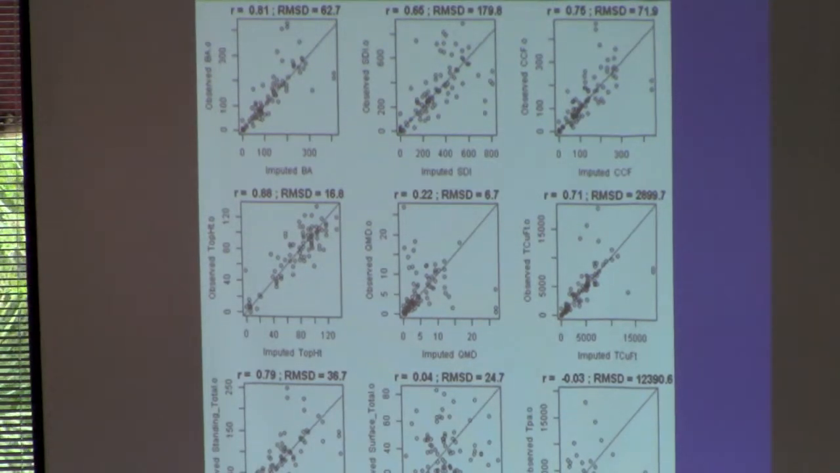So these are some response variables, structural attributes that are summarized using Forest Vegetation Simulator. And this shows 9 responses. And you can use regression for predictive modeling, but I like imputation because you can predict multiple responses simultaneously. And you can also predict response variables that are really difficult to predict, like, for example, surface fuels. That's this one right here.